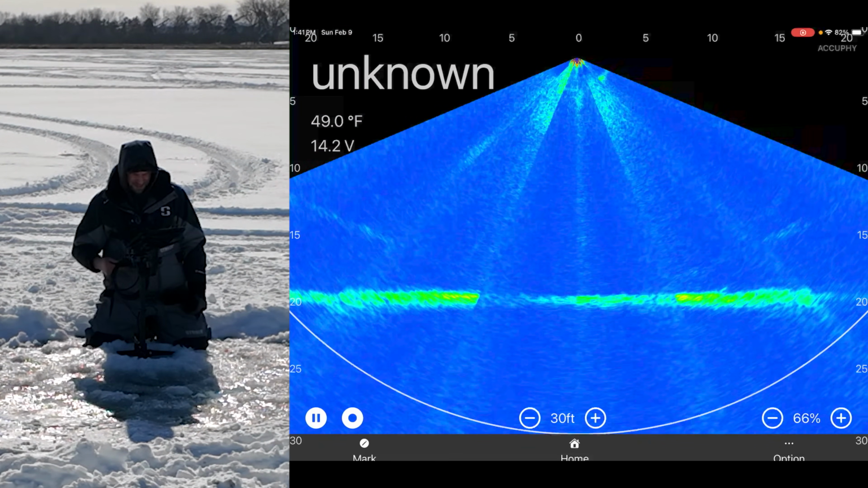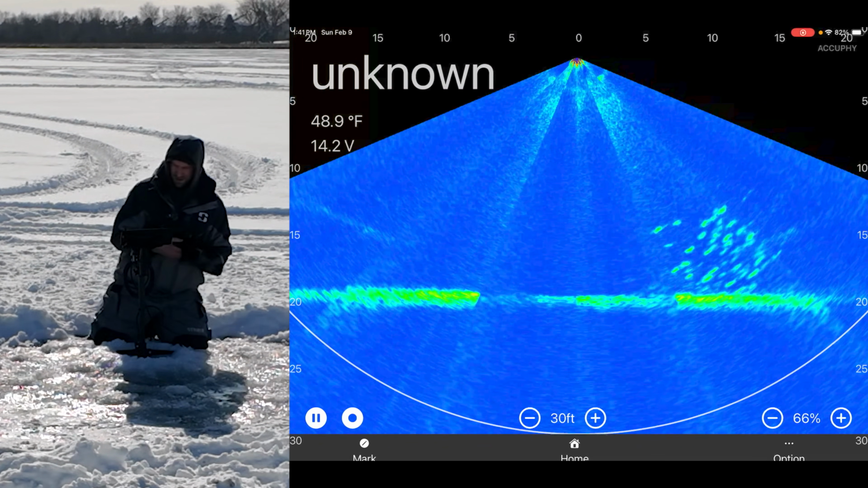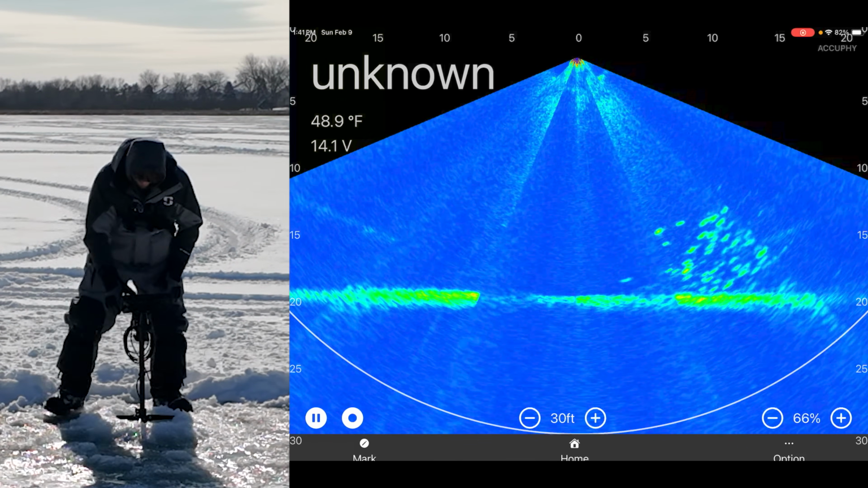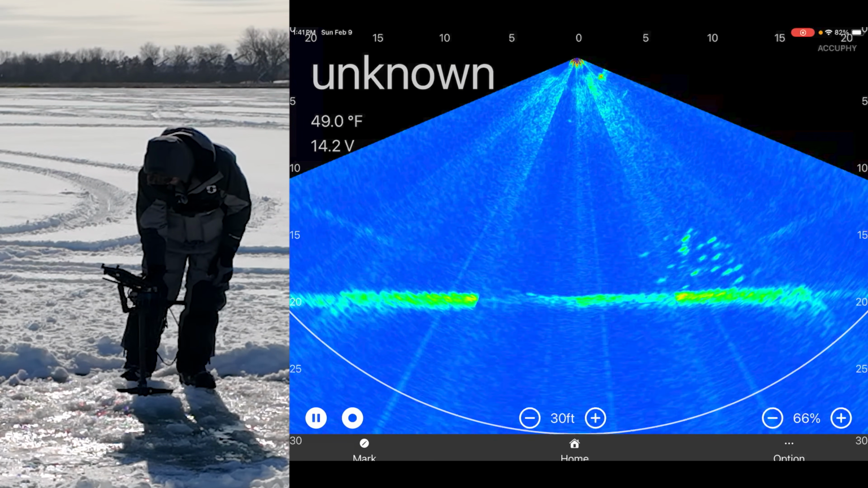For some reason, I think, oh no, it is reading directly below me here. Again, this is all beta. This is a test unit. This is not a production level unit, but we can see the fish down there.